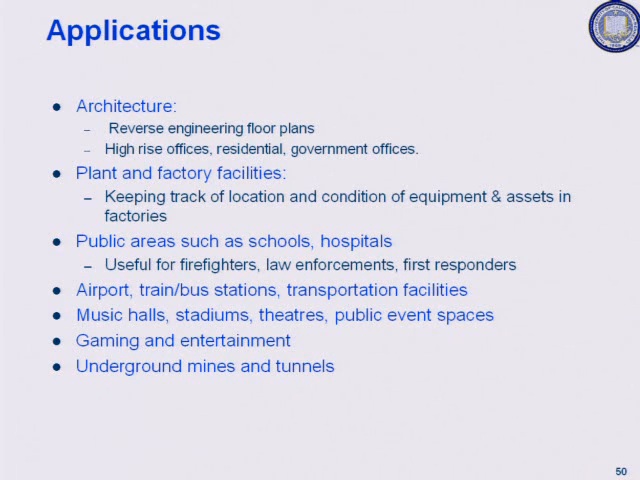Plant and factory facilities, keeping track of their assets, the location of their equipment, condition of the equipment, can have applications there. Public areas such as schools and hospitals, it'll be good to have a map, a 3D model of those for cases of emergency, for firefighting, law enforcement, first responders, etc. Public places like airports, bus stations, and transportation facilities. You enter Grand Central Station, tell me how I get from here to my train to Boston.